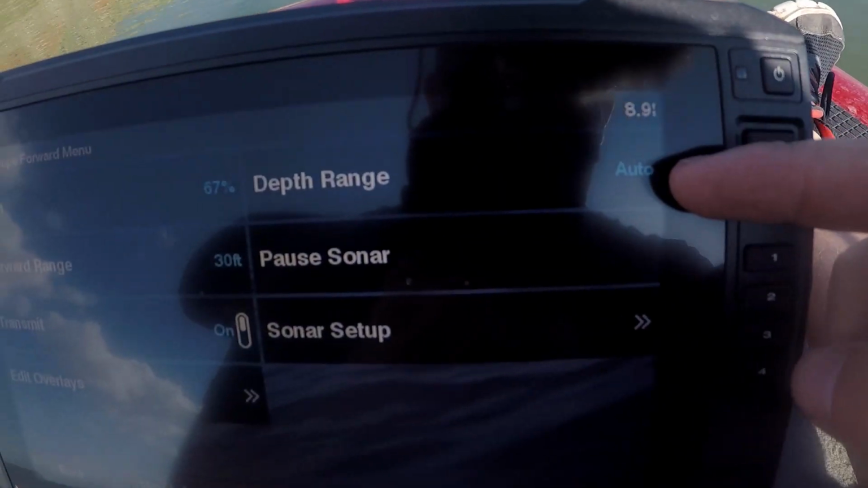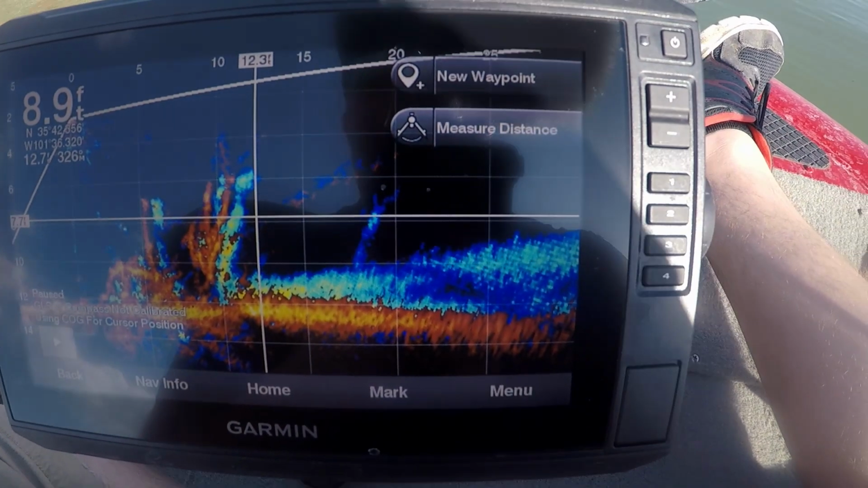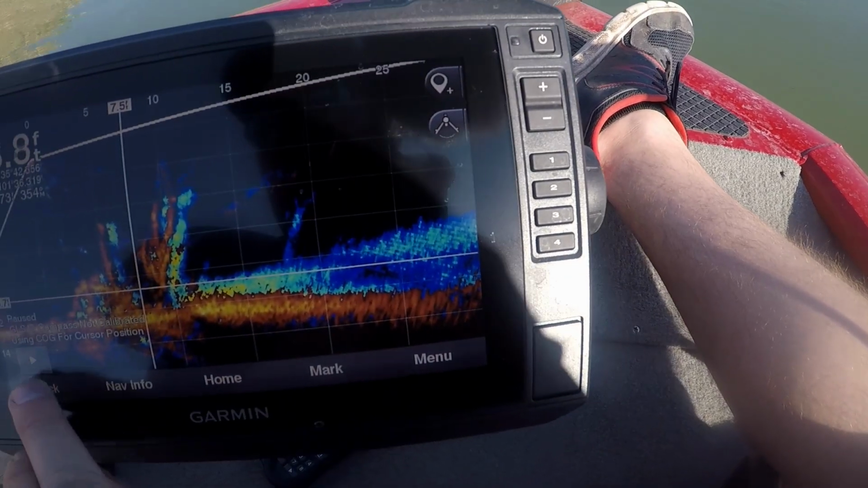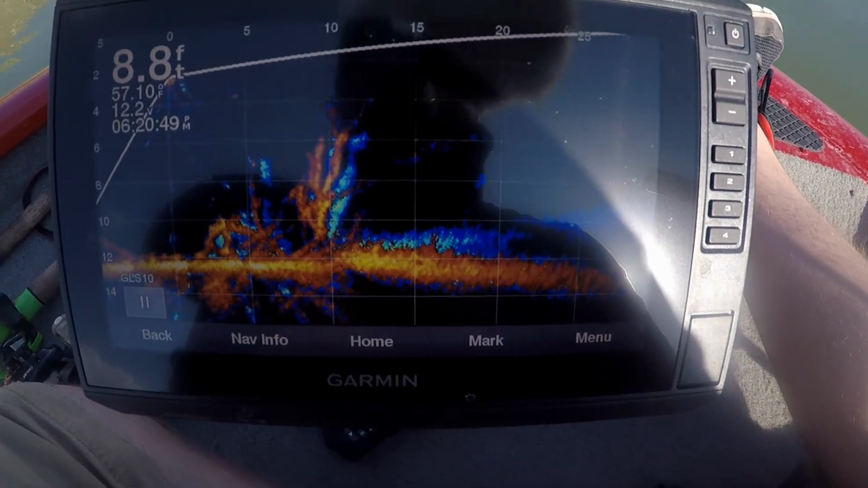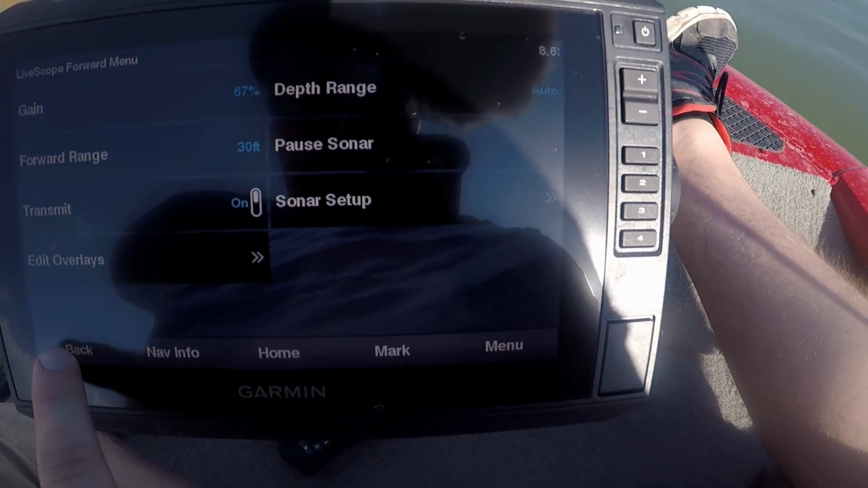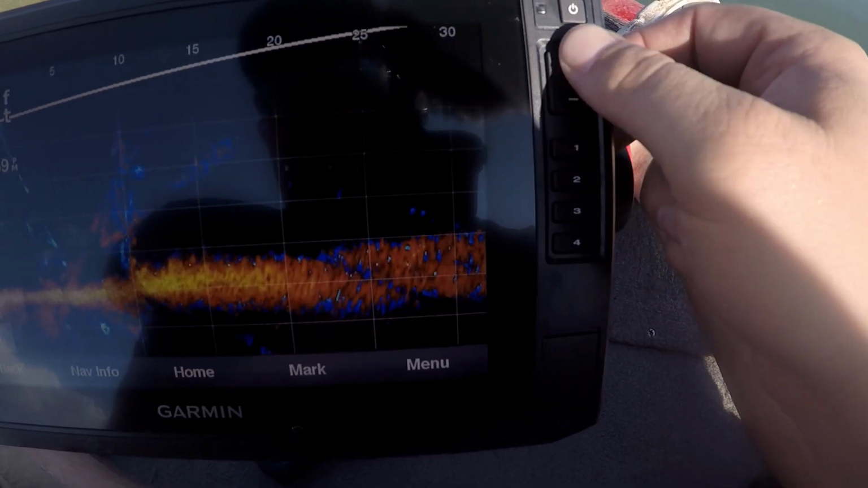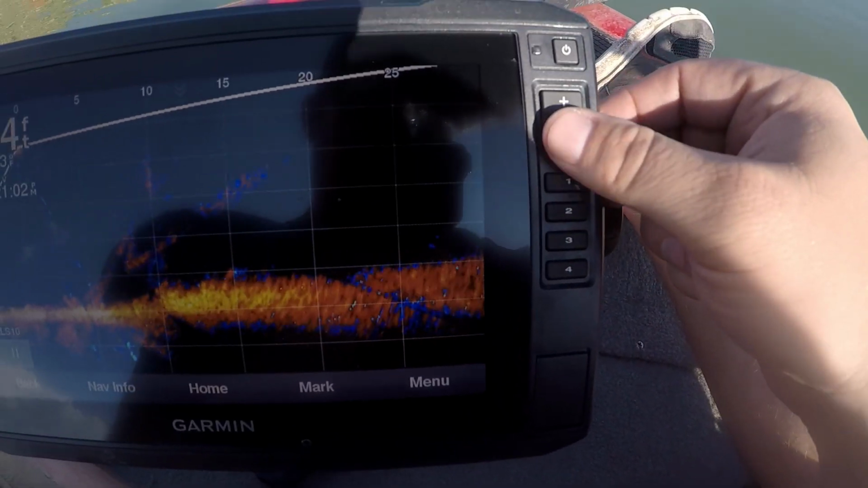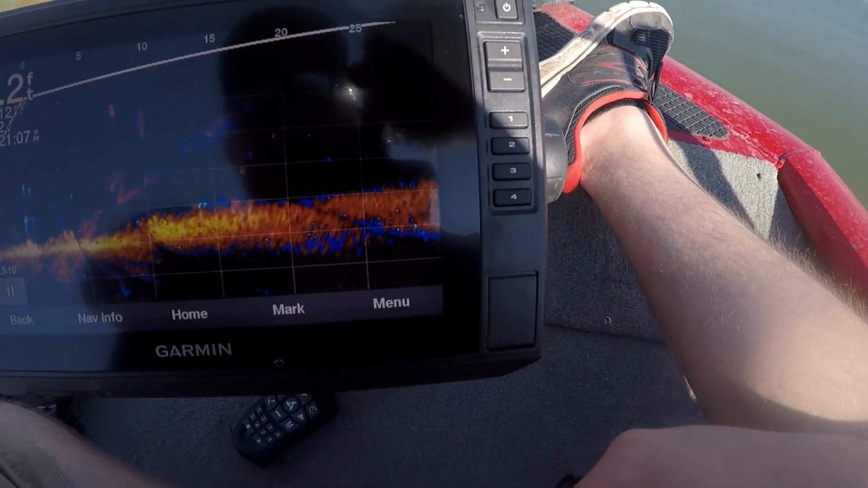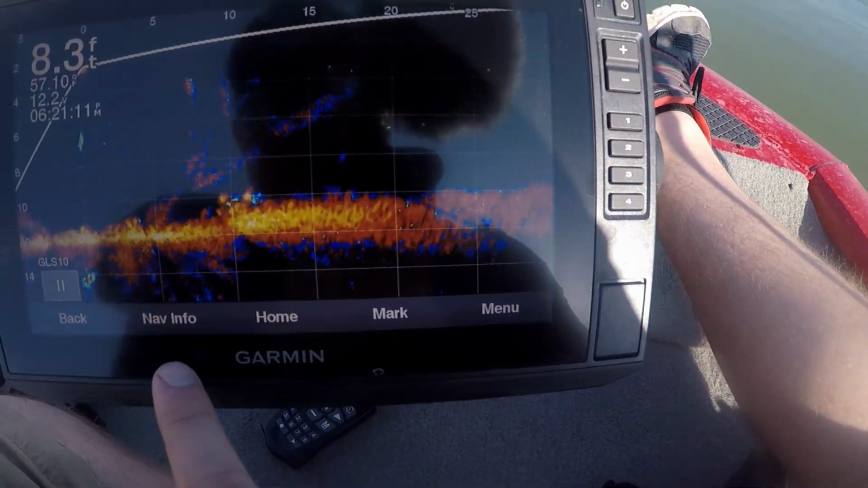Depth range. I always leave depth range in auto, because the depth that I fish varies. Actually, no, I don't want to do that. Okay. Still have our tree there. Forward range, I'll leave that in manual. And I actually have that where I can go forward and back on my home screen, or on the buttons here. Makes it easy to change how far forward and down I would be looking if I was in down view. Look, there's some fish.